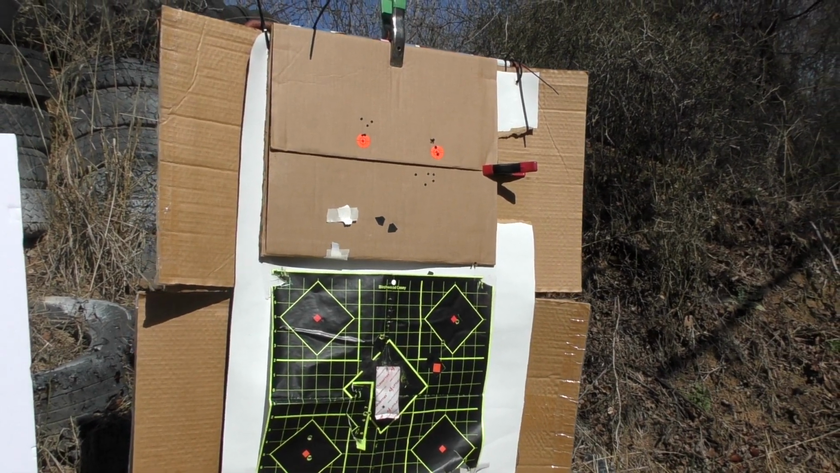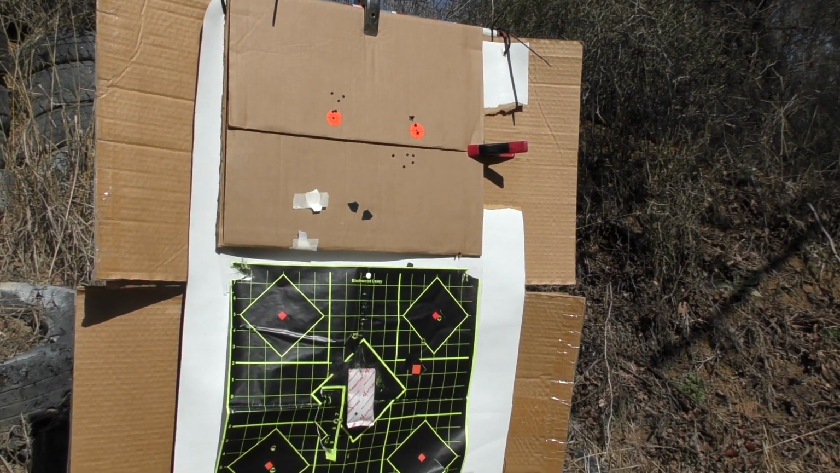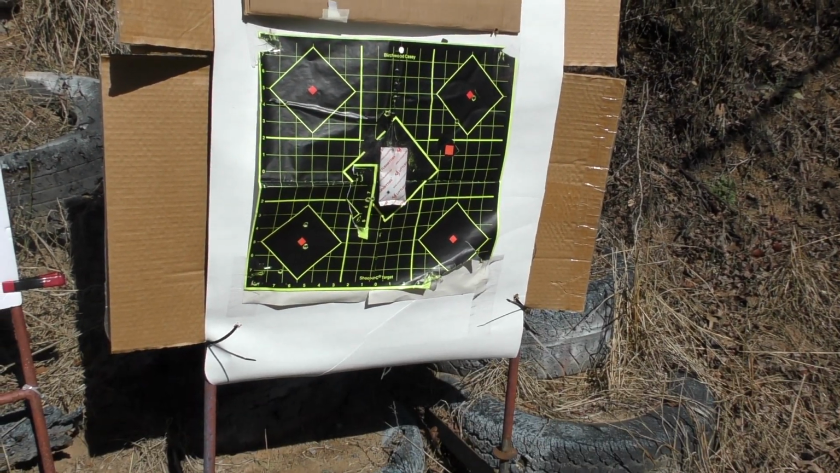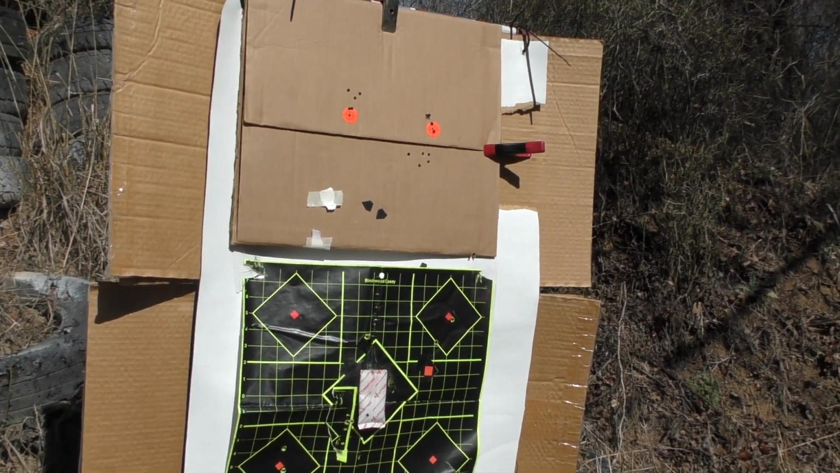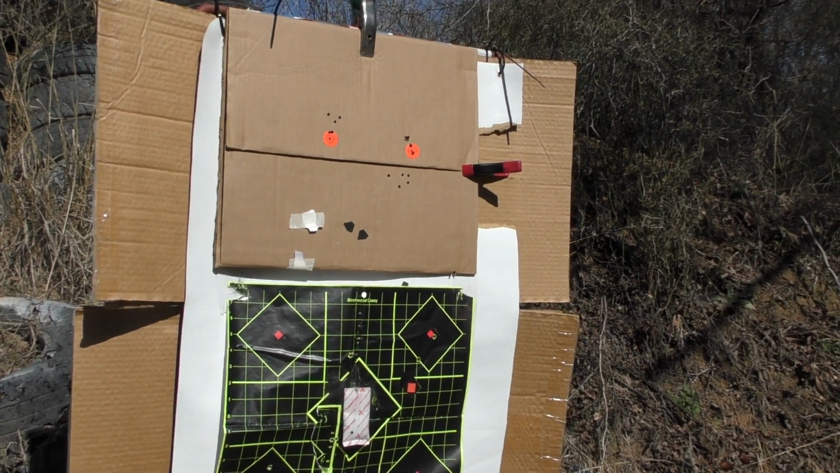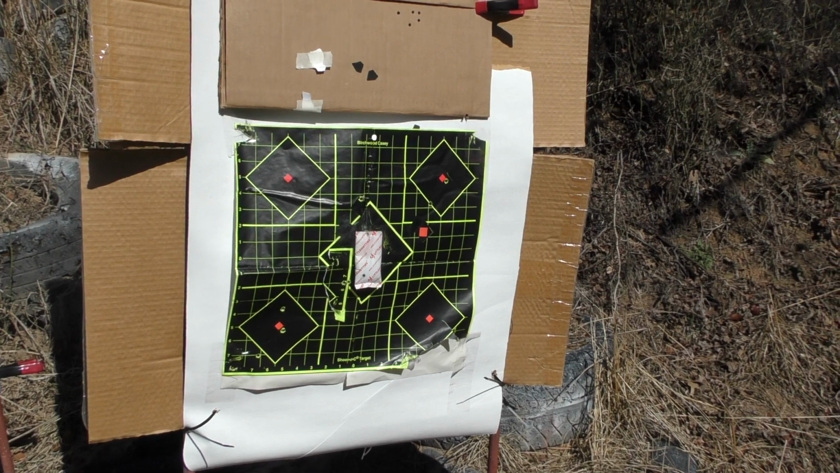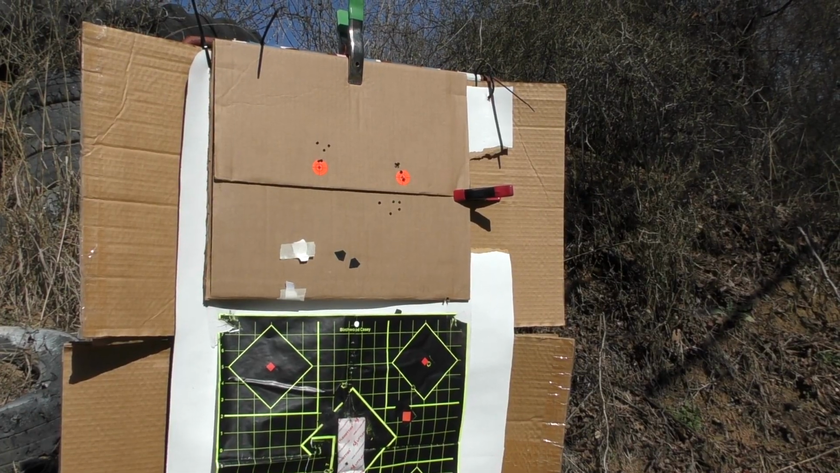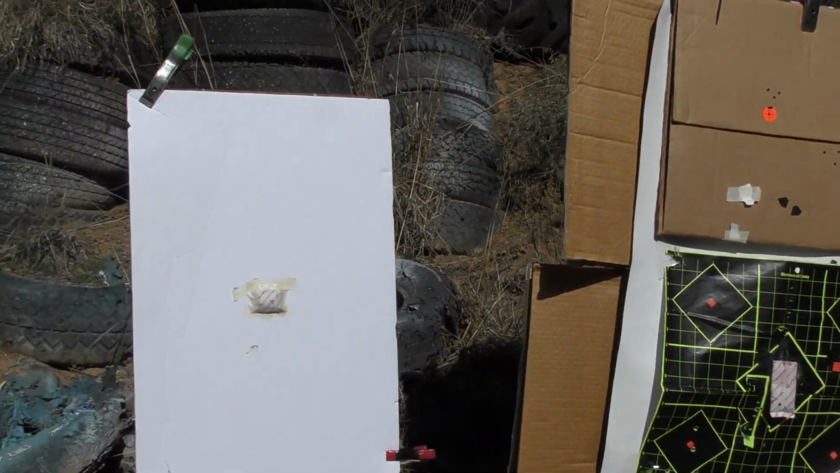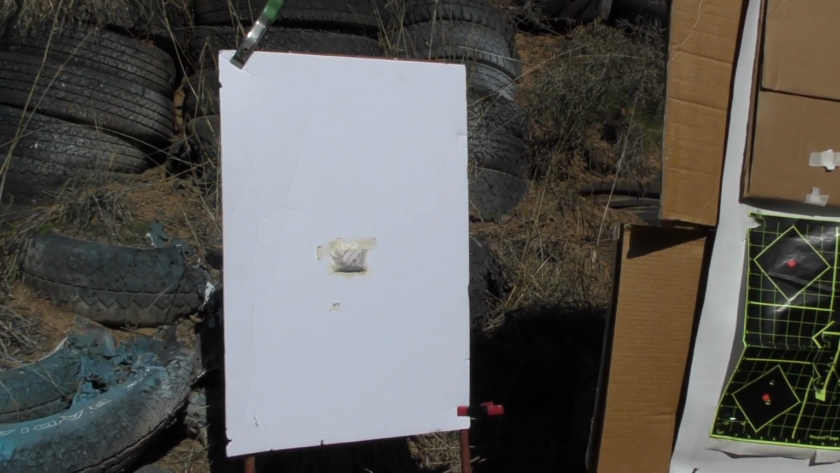Alright, we're about to take some shots with the Hogster Stimulus at 100 yards. I'm going to leave this target as is. This is representative of a lot of guys' ranges where it has pre-existing targets and you just more or less find open spots and shoot. But I want you to see what the image through the thermal unit is of this type of target setup. And then I've carried my clean backboard from the 50 yard. I taped over